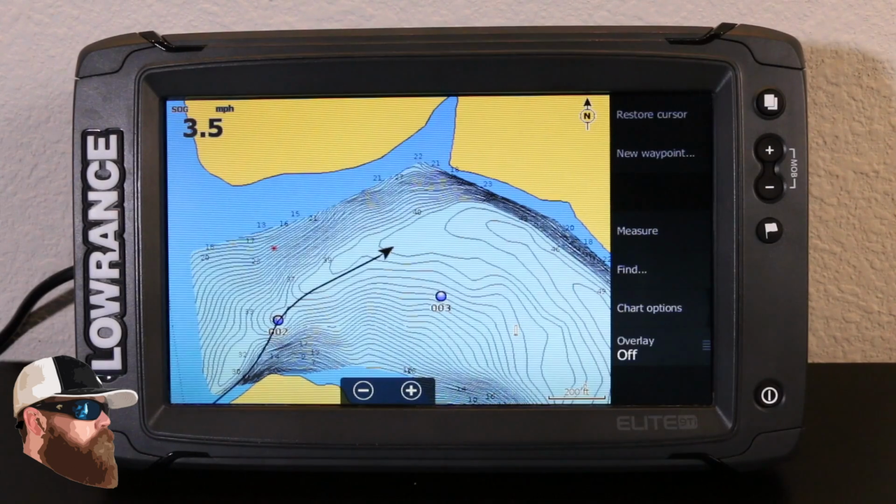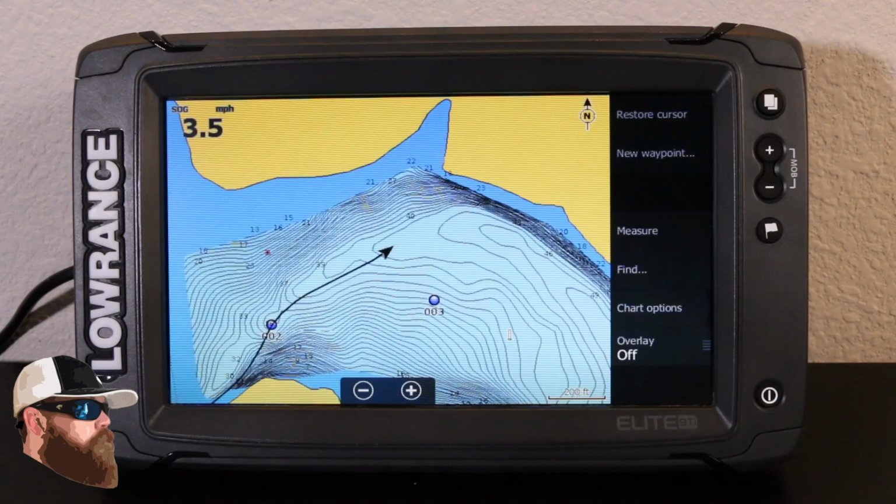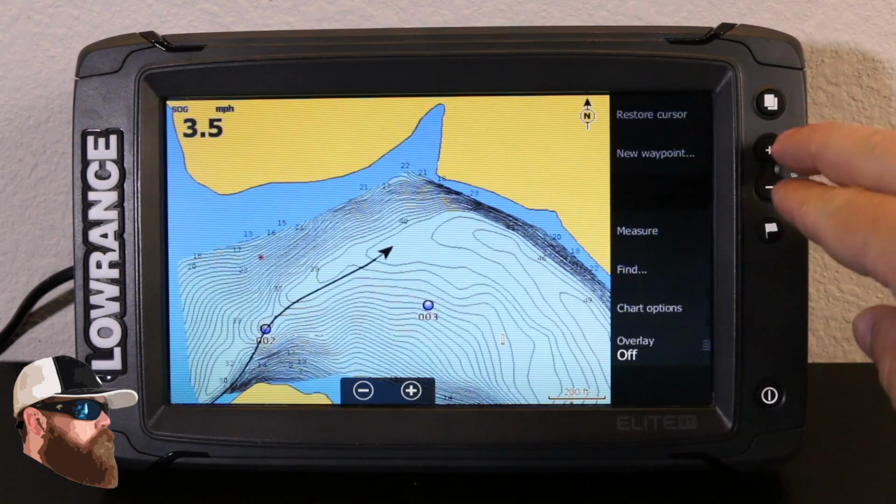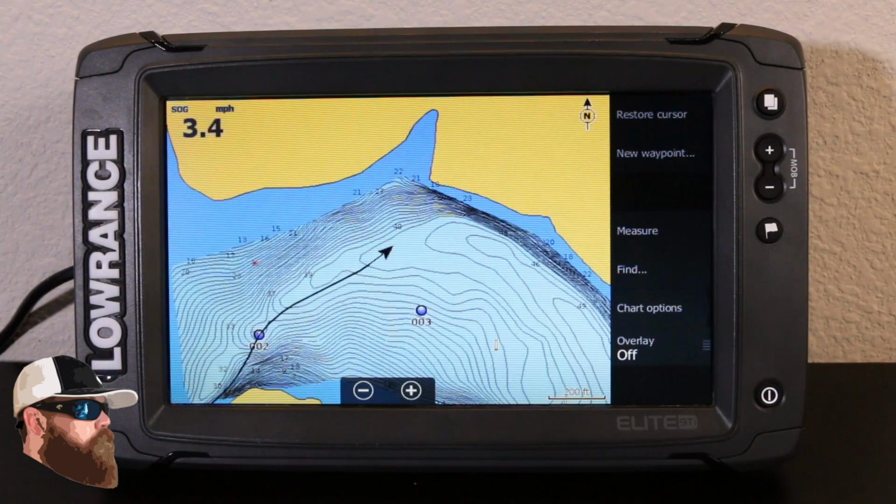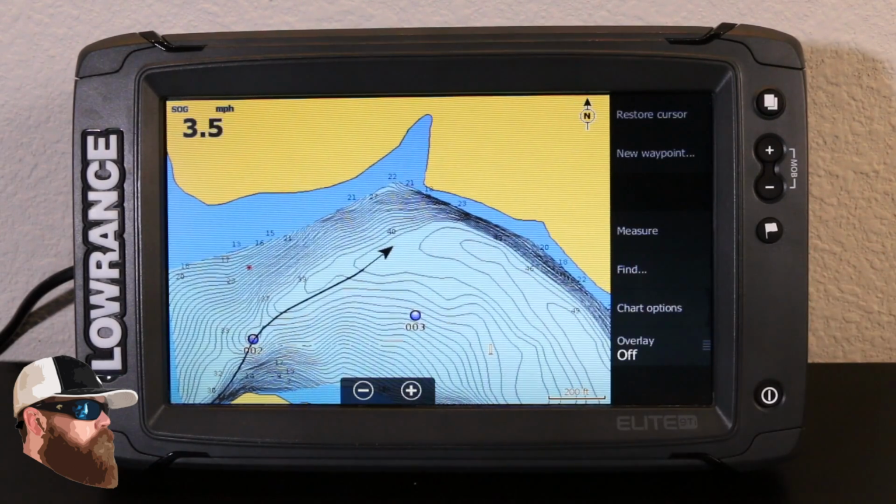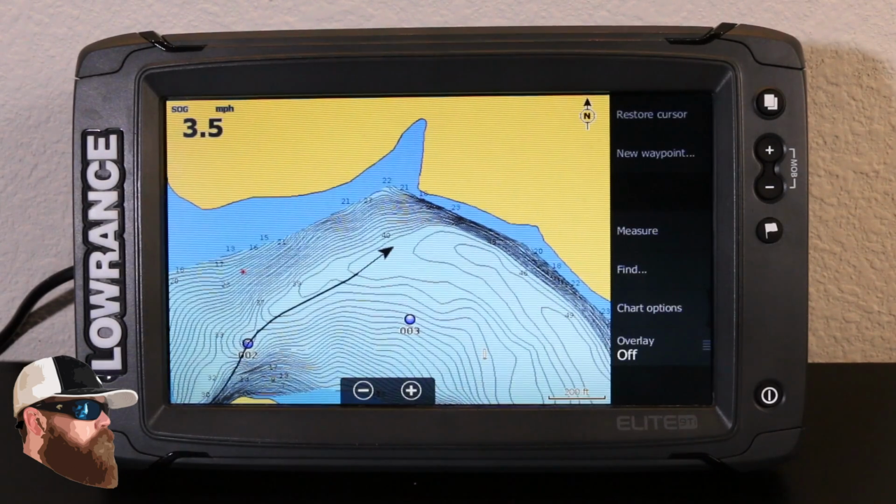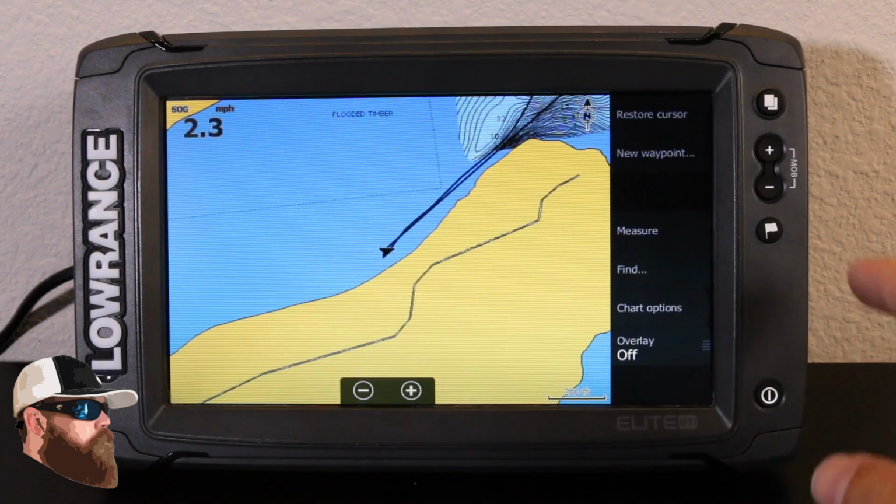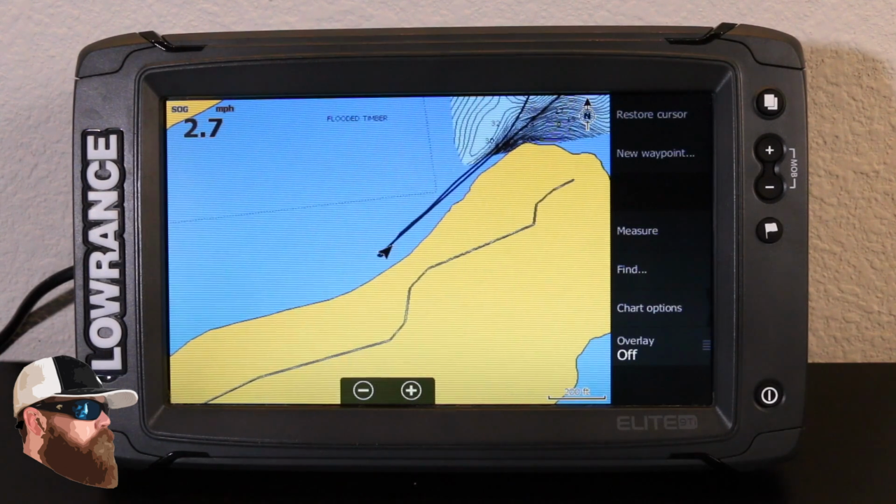Now there is another one. Almost every GPS will say MOB, which stands for man overboard. You can use this in a pinch if you had to: hold both those buttons down and it's going to drop a waypoint real quick. That would be in case of an emergency, but it's just as fast to hit your flag button. If you have a unit like the Hook series, where you have your arrow keys, you can also just hit enter twice. That also works very well.